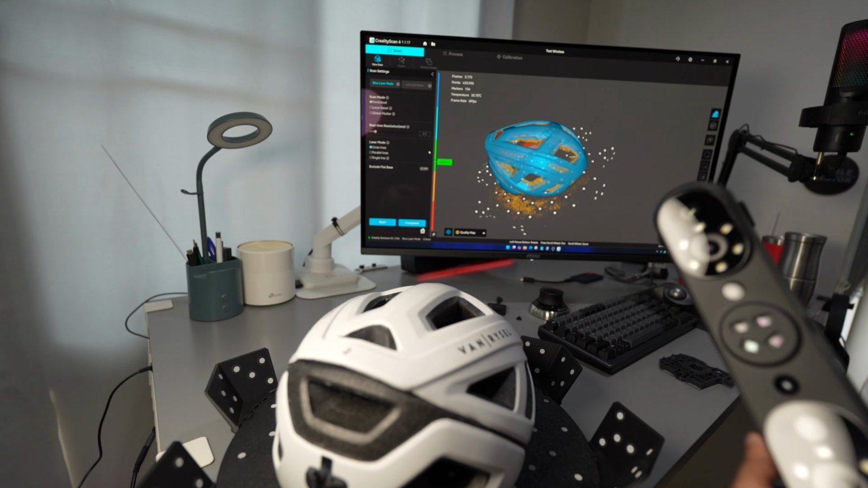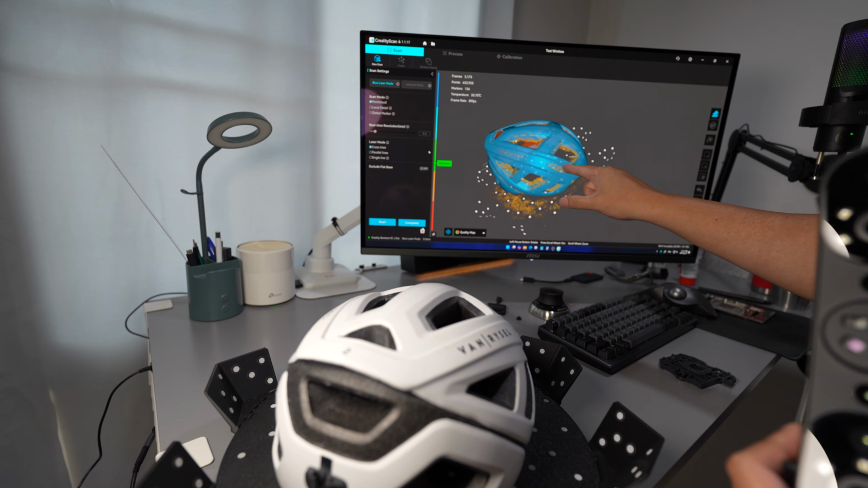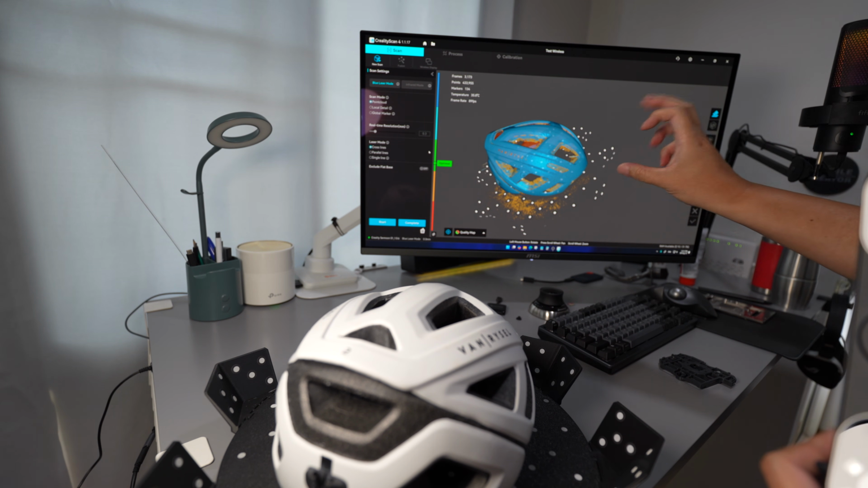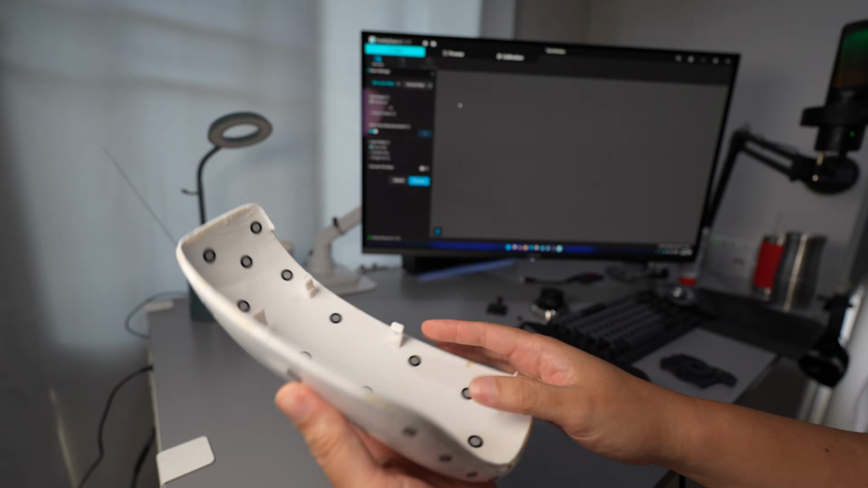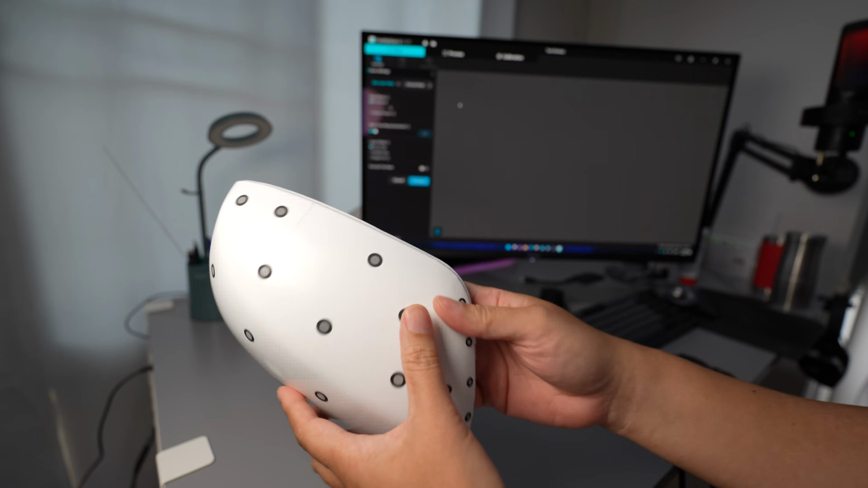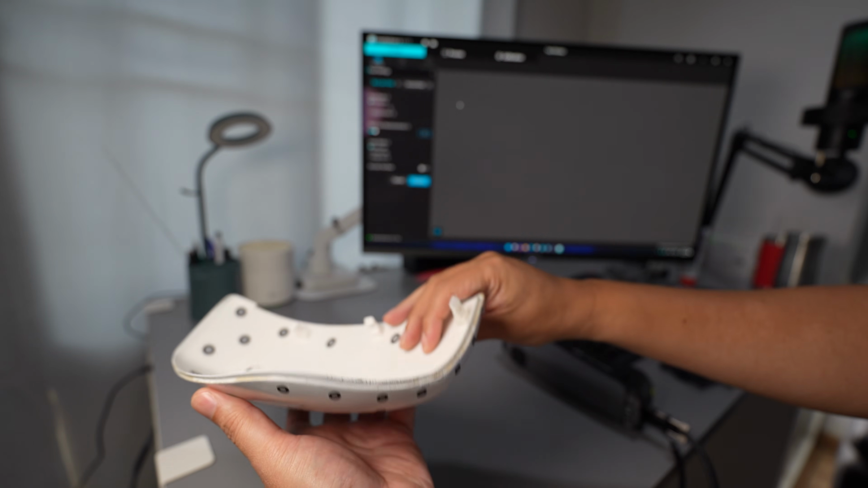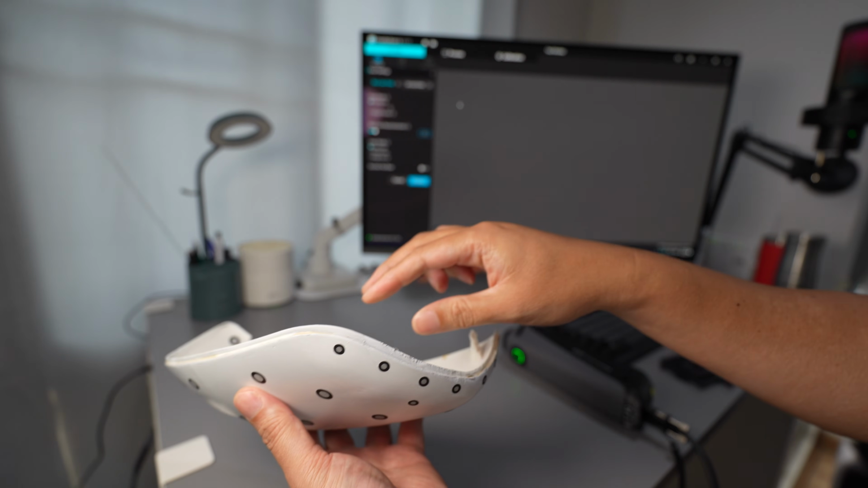So once the scanner has enough data, it will turn the surface from orange to the green color. And the Sermoon S1 has a very large field of view. So when it tracks a thin shell object like this, the global marker, you can scan from one side and shift to the other side very easily.